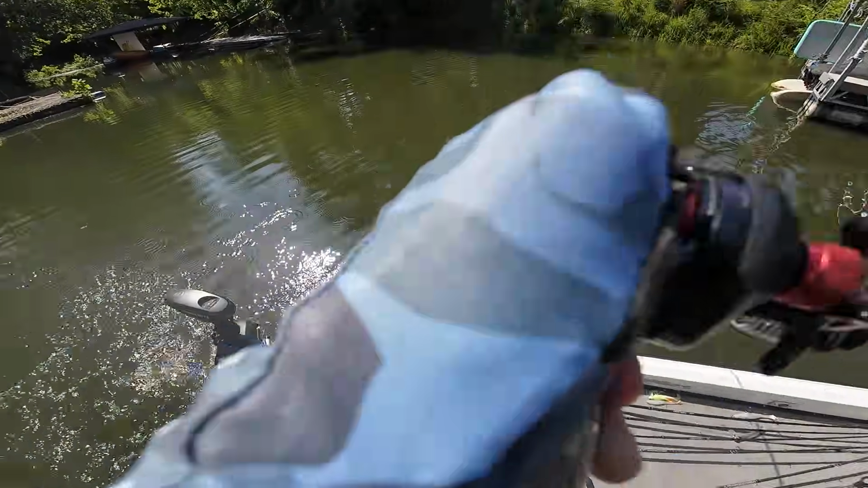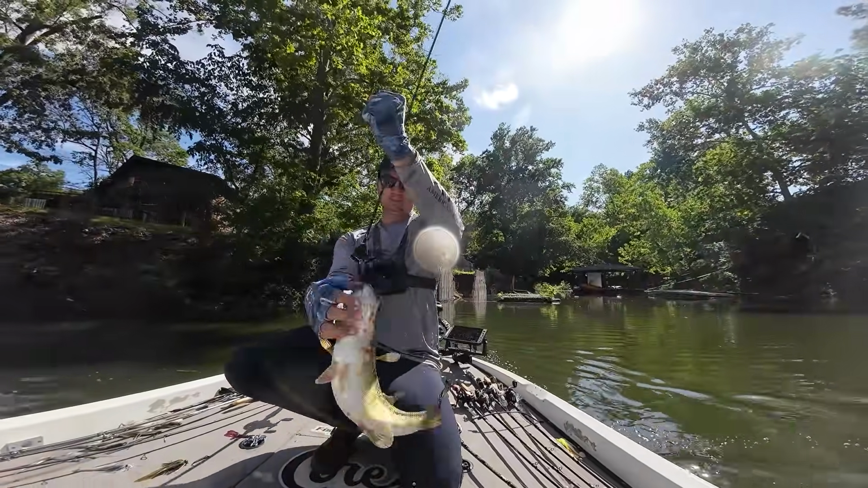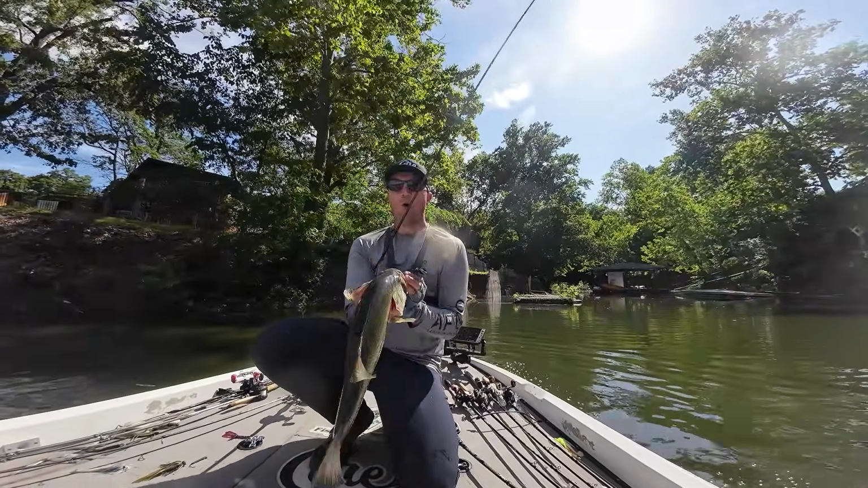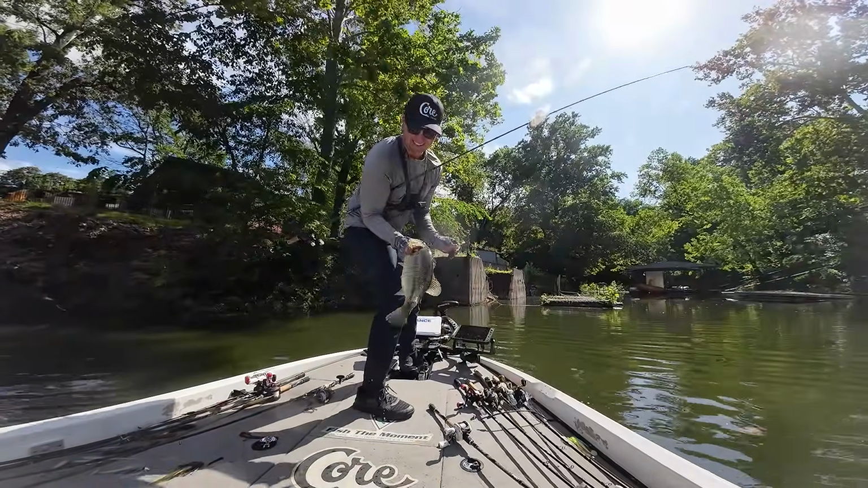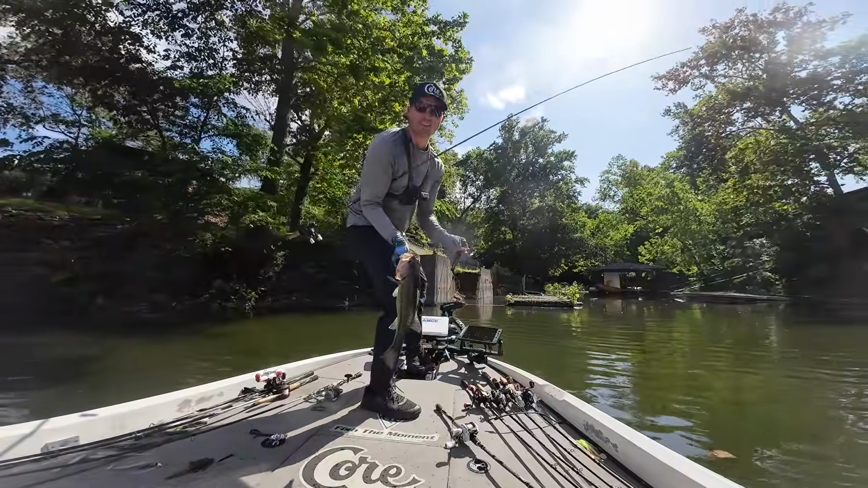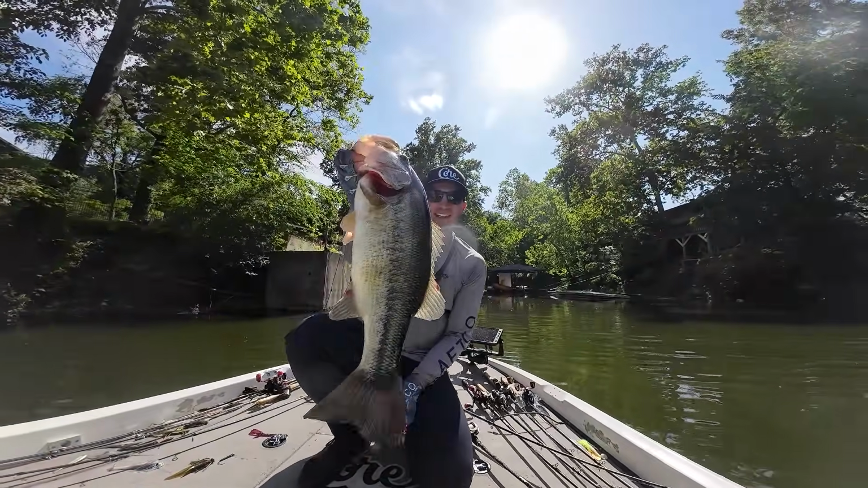Got him, good one. Oh, that's what I'm talking about. Making some adjustments, freaking catching them on a buzzbait in the runoff area. We literally have 30 minutes left in the day, guys. Oh my gosh, that's what we freaking call an audible buzzbait, middle of the afternoon. That is a freaking good one.